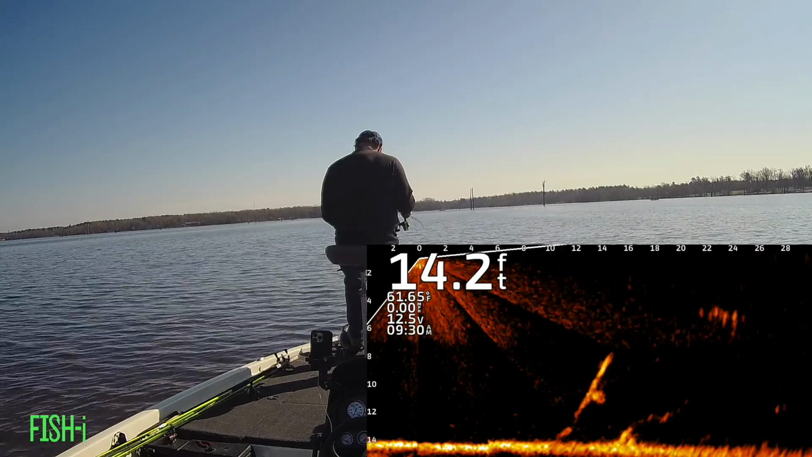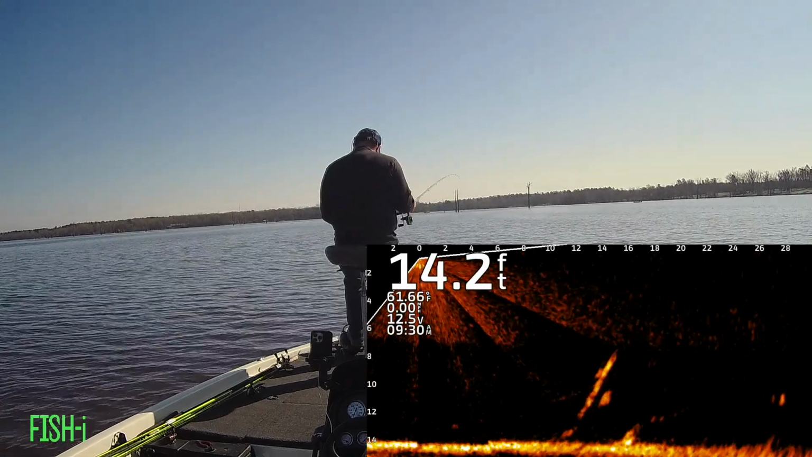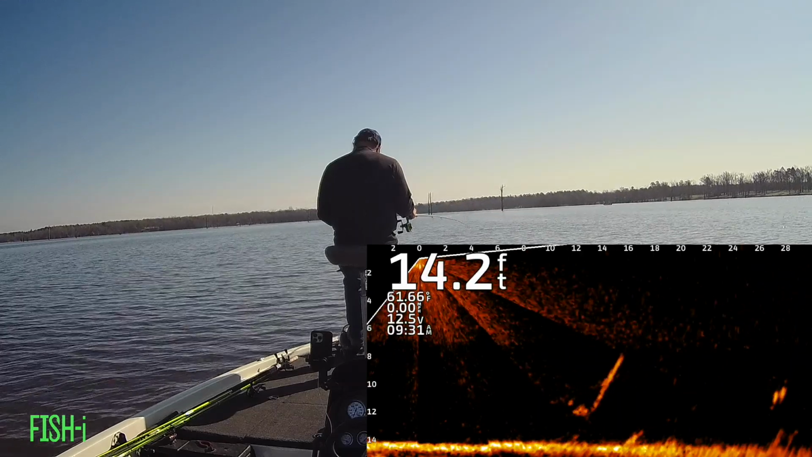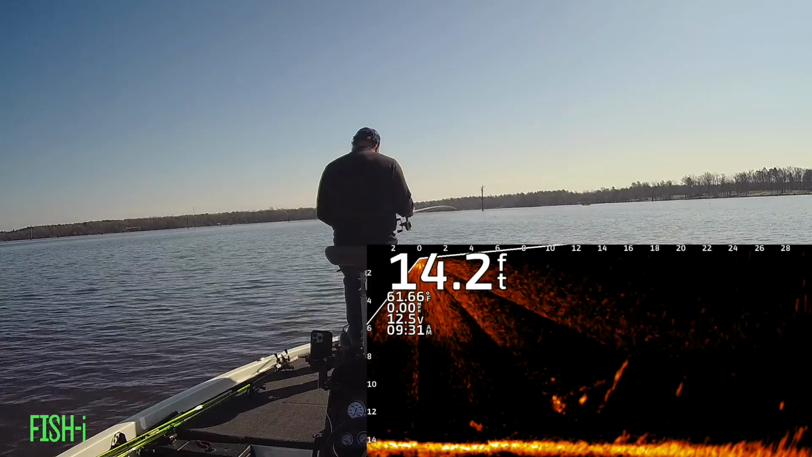There's a nice looking crappie sitting under a leaning log. You can see he's interested in it. I think I about got hung up on the log, but I pulled free and he chased it out. I love how he stages right under it to hit it.